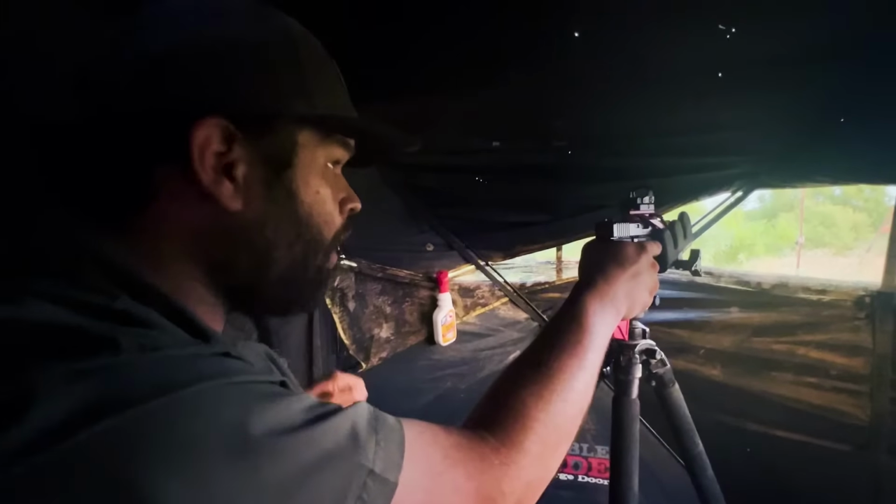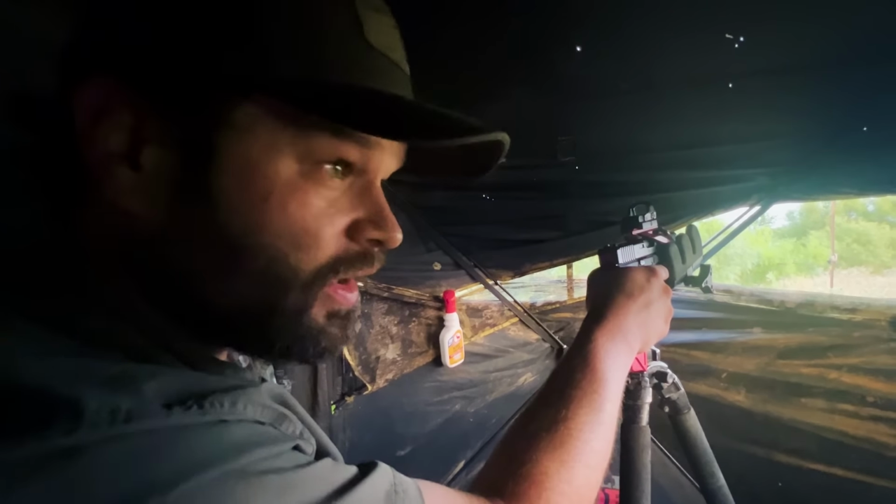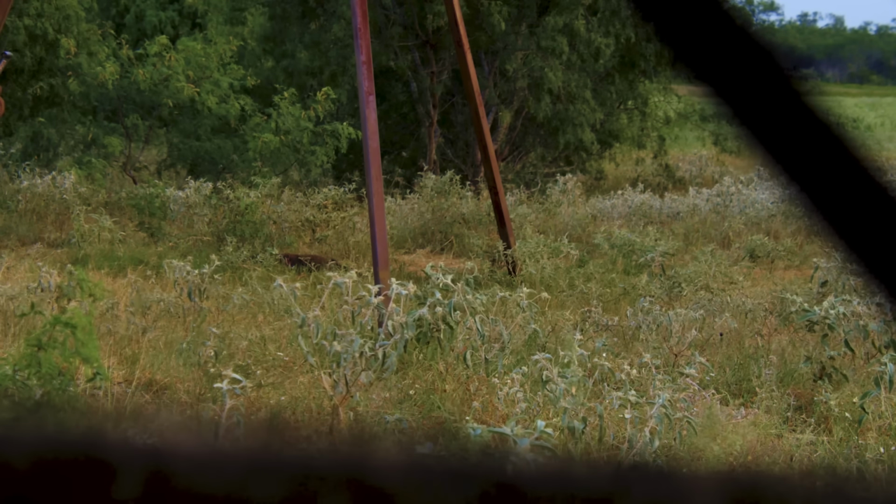Boom. Pistol pig number 3, baby. Awesome. That was so sweet. There was a ton of them again right on top of us. We got a big boar, the biggest one out of the group.